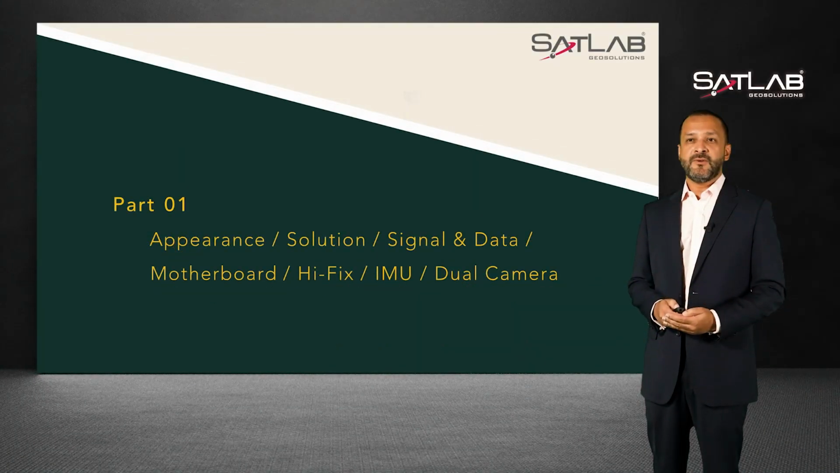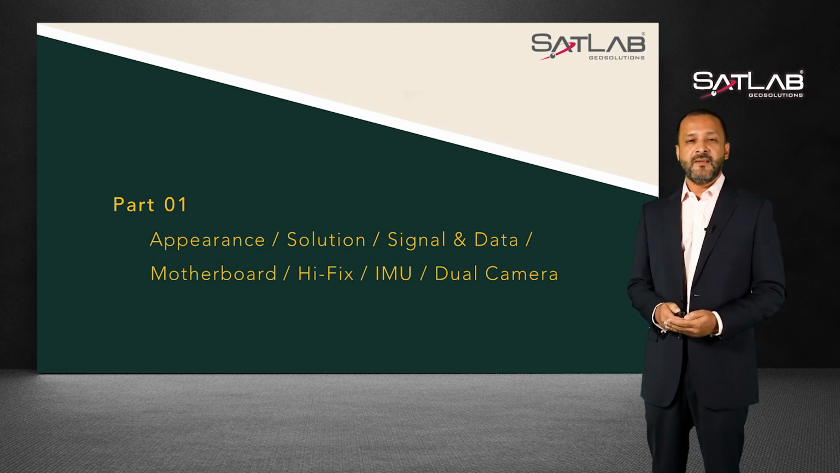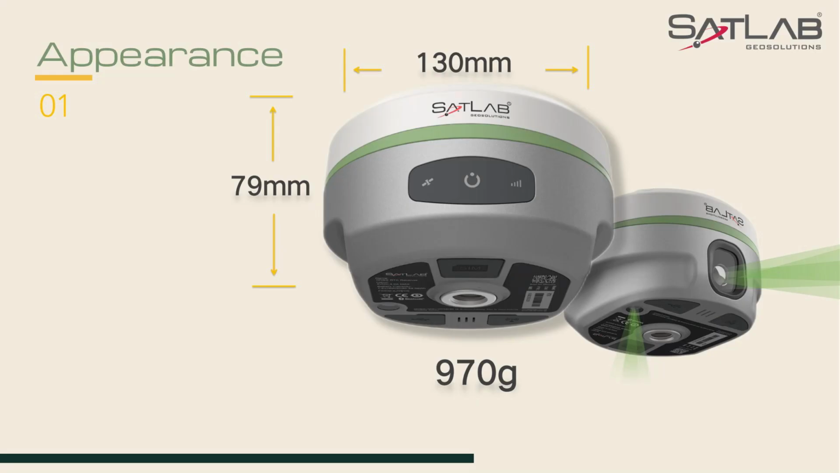Here we will not only talk about the appearance and solution, but also go deep into the hardware, features like signal data, high fixed capability, IMU, and the dual cameras. Even with so many sensors and materials on board, we have managed to keep the dimensions down to 130 millimeters by 79 millimeters, in addition to 2 low distortion cameras and a highly integrated and layered design. Eyr is smaller than a typical receiver when compared to its many imaging GNSS friends on the market.